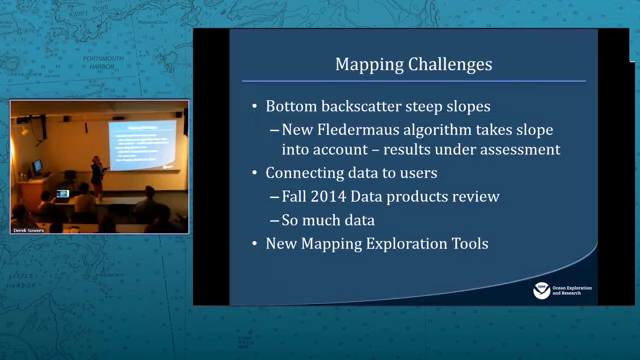Always close the mapping challenges slide in case anybody has any ideas. We're still working on our backscatter and steep slopes. We know that Fledermaus just implemented algorithms. We're still testing them. Lindsay just collected a really good data set over some deep water areas where we have ground truthing from the ROV. But unfortunately, when she ran the lines, she's getting inconsistent results from different directions. Like the seafloor looks different from different directions, so we don't understand what's going on there.